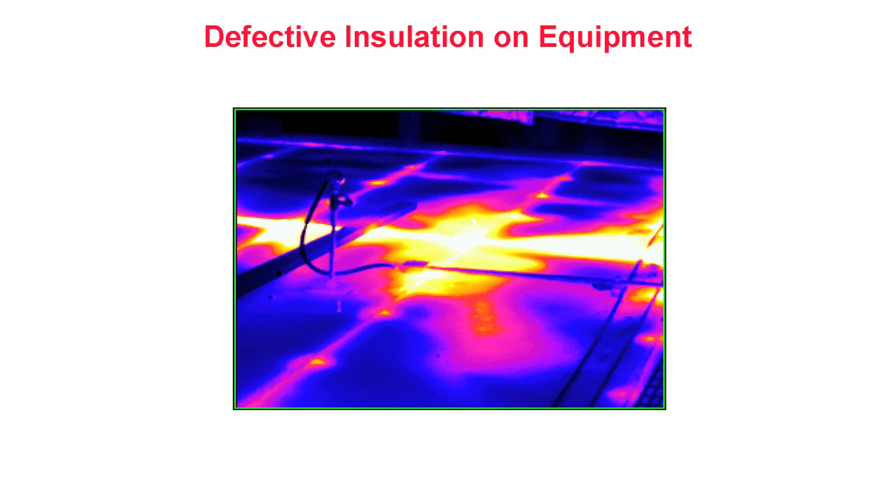Defective insulation on equipment. Insulated process equipment can also be inspected with thermography. In this image of an industrial drying oven, we see evidence of missing and damaged insulation, which allows excess heat loss from a section of the roof. Uneven heating in process equipment not only wastes energy, but can also lead to uneven or improper heating of the manufactured product. In some cases, uneven heating may compromise product quality. In this facility, thermal imaging is an integral part of reducing energy loss and maintaining product quality.